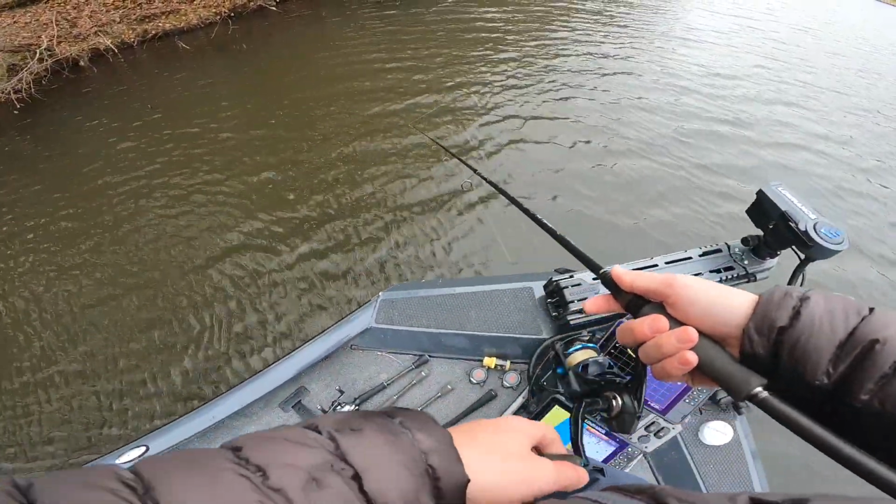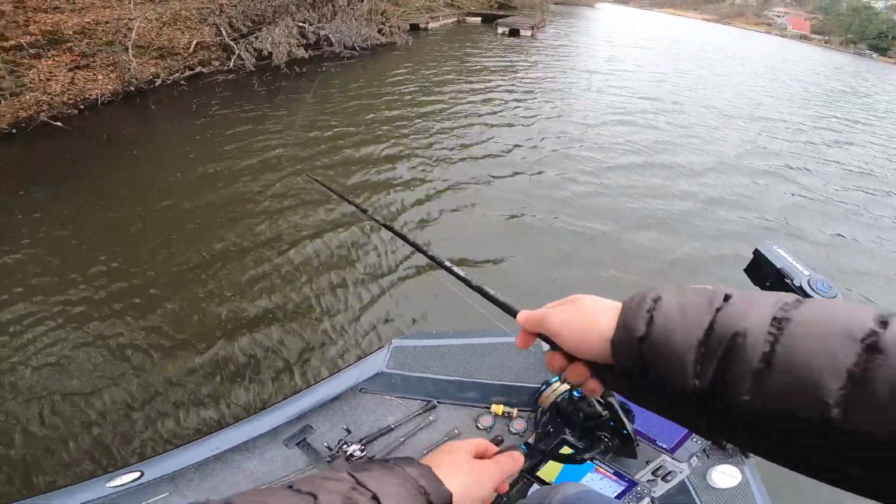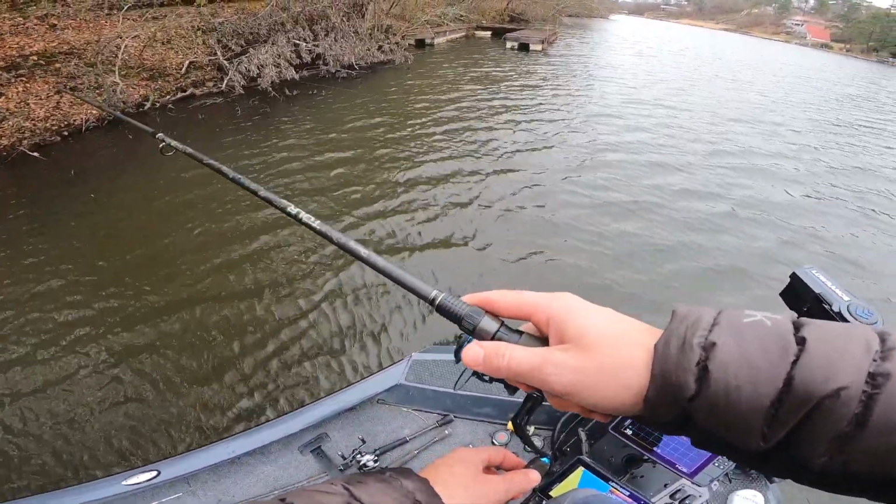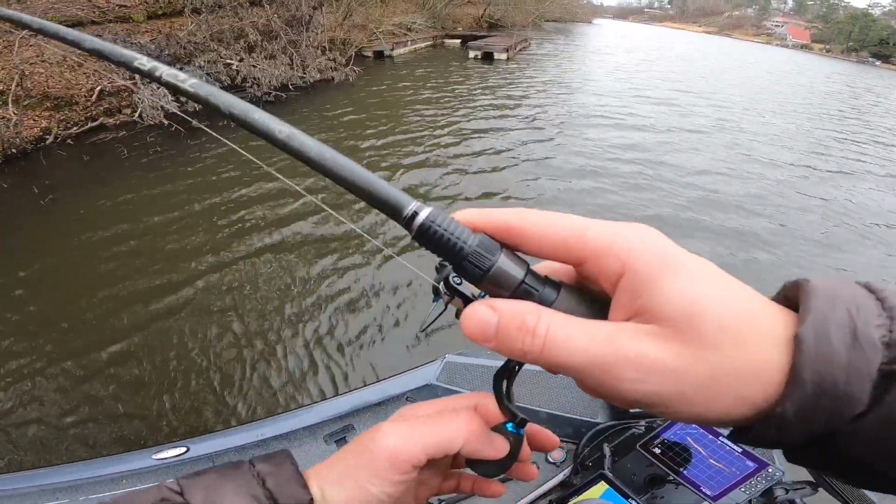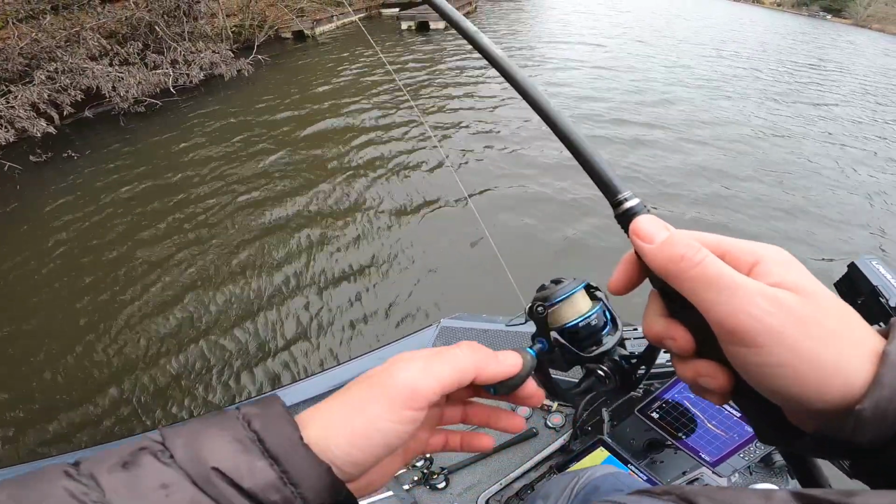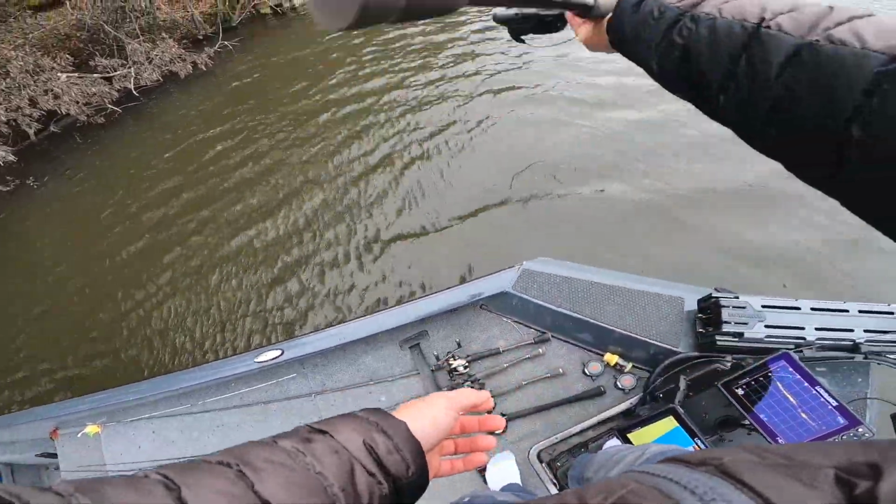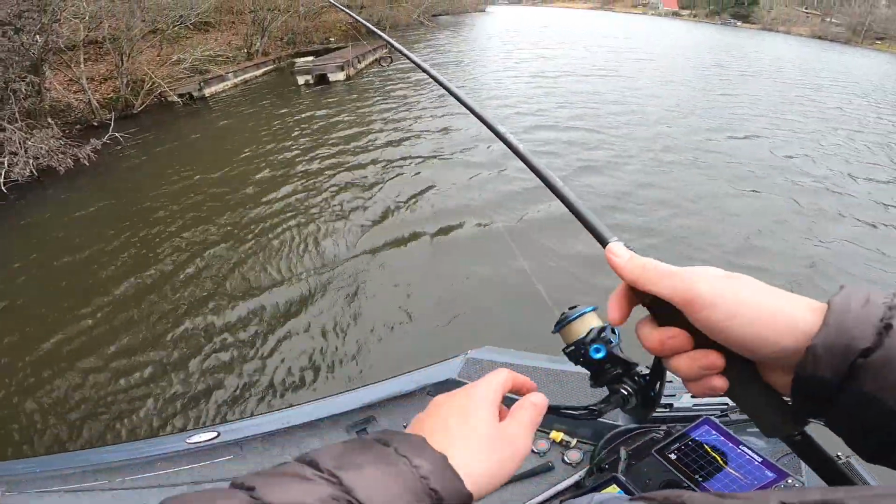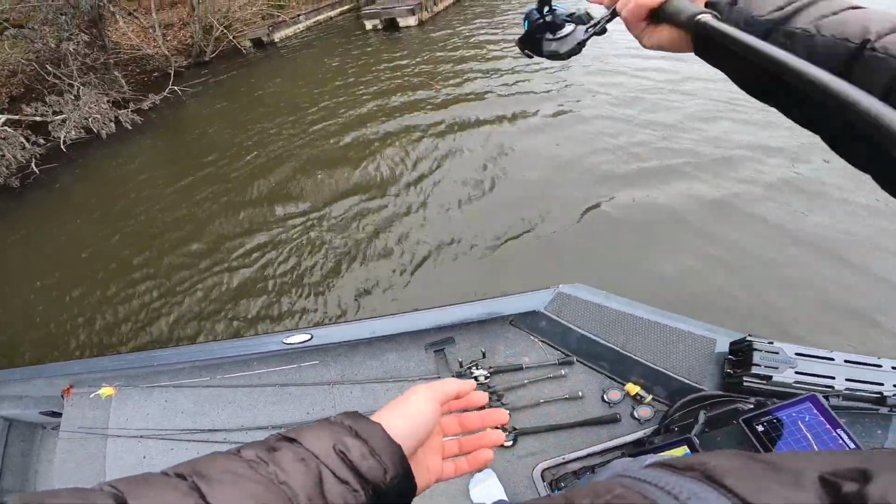I was just in the middle of saying, when it's this windy and you're throwing a shaky head, keep your rod tip down by the water, specifically when your bait's falling. That way you can get to the bottom quicker. And I know it is frustrating, and we got to fight it with this light line, but it's a proven fish catcher when it gets tough. So just kind of keep grinding, keep your head up. Don't lose confidence in it.